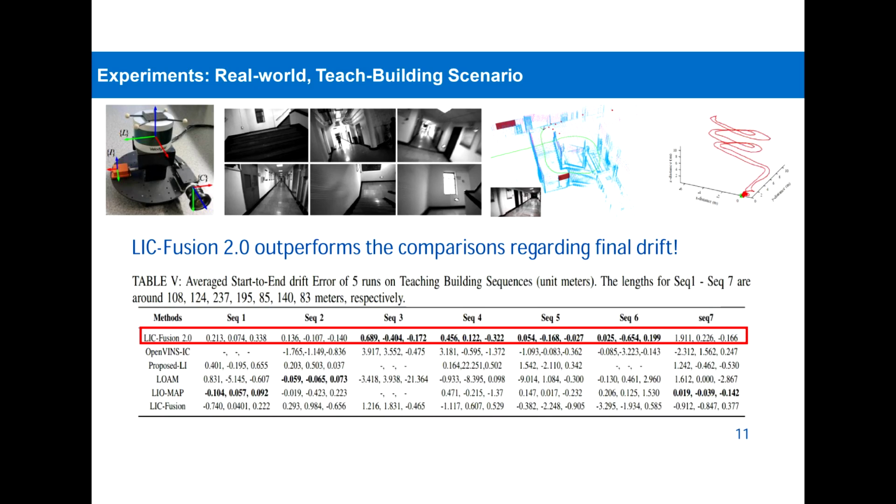Six methods are compared, including the proposed LIC-Fusion 2, the visual-inertial subsystem OpenVINS, the LiDAR-inertial subsystem, the LiDAR odometry LOAM with IMU measurements in a tightly coupled way termed LIO-mapping, and our previous work, LIC-Fusion. The proposed LIC-Fusion 2 is robust and outperforms the others on most of the sequences regarding final drift error.